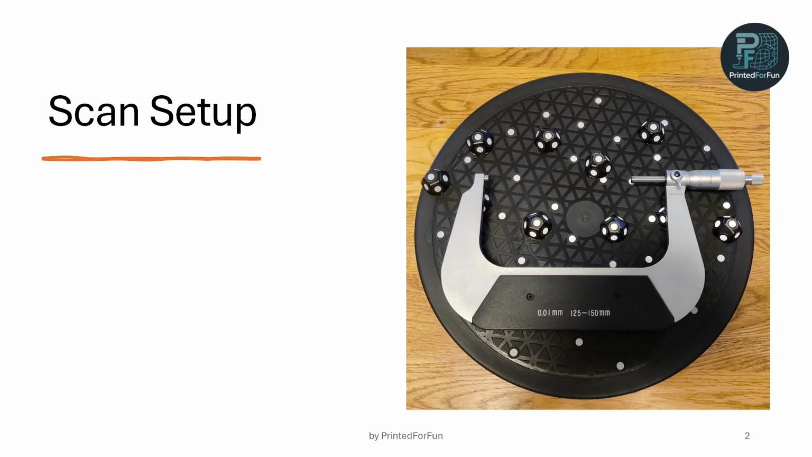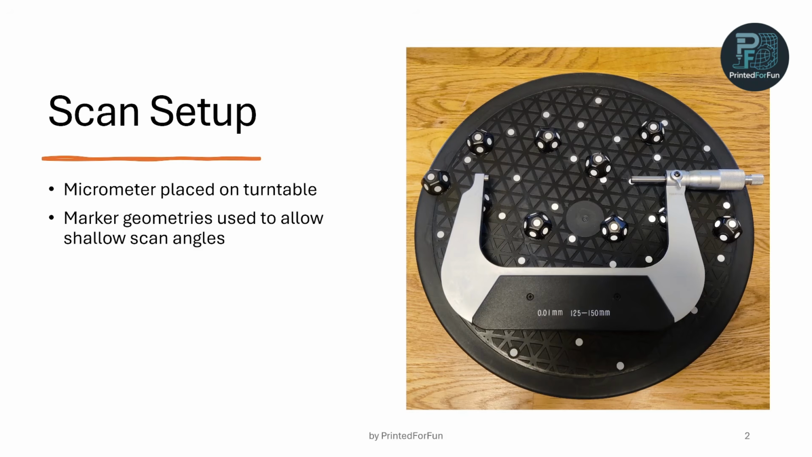For the scan setup, I use a micrometer to test the accuracy, and the micrometer itself is placed on a turntable. And I use marker geometries to allow scans with more shallow angles, so I can properly scan the faces that I use to measure the distance, so the spindle and the anvil.